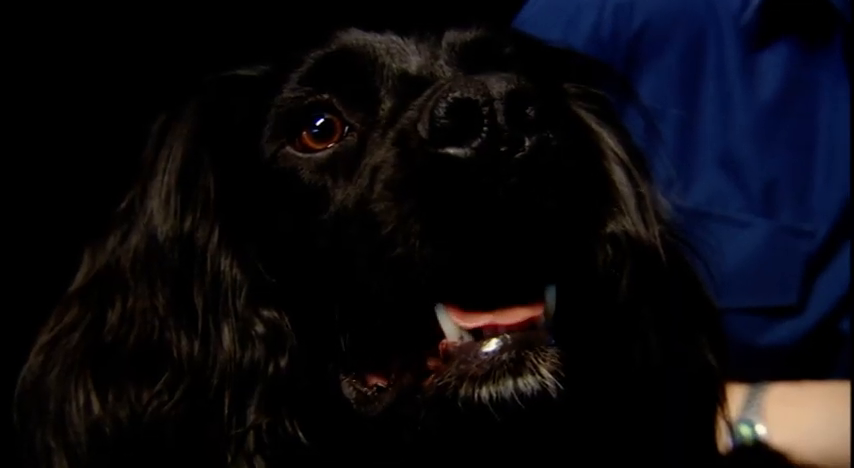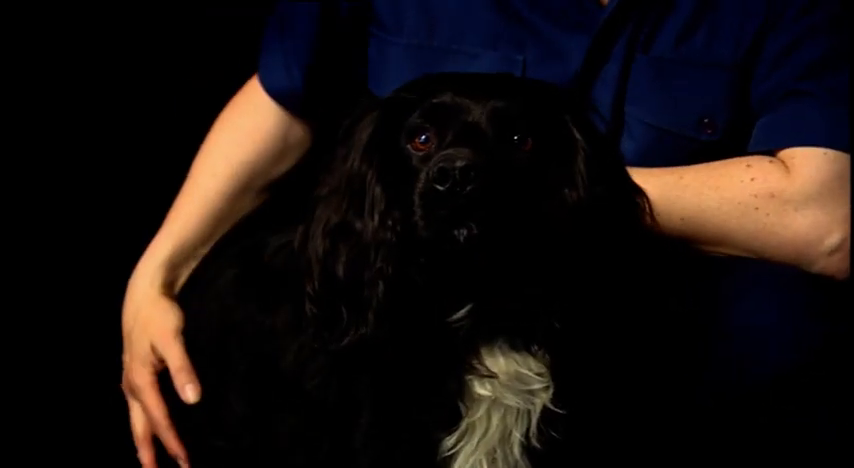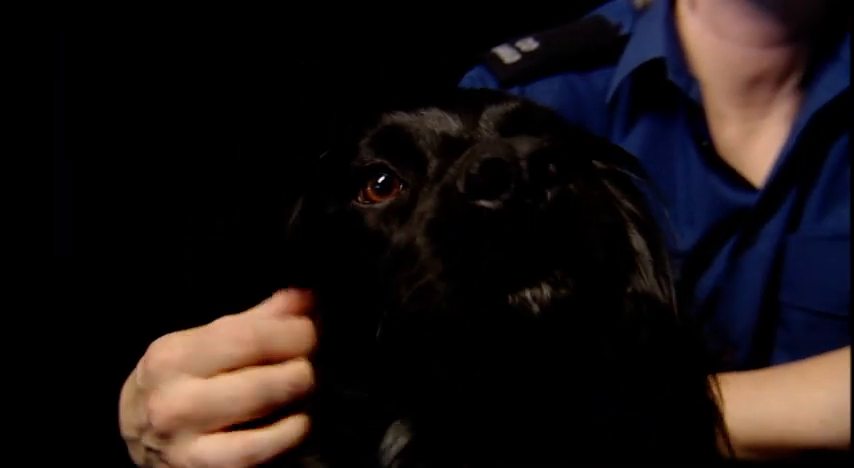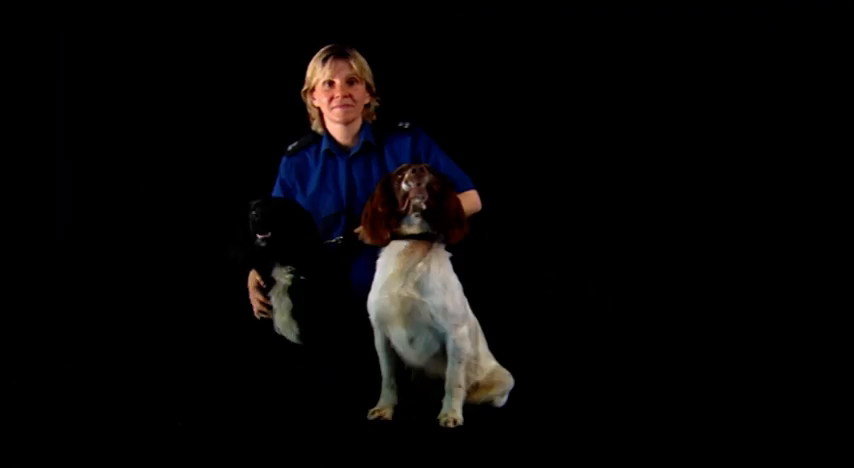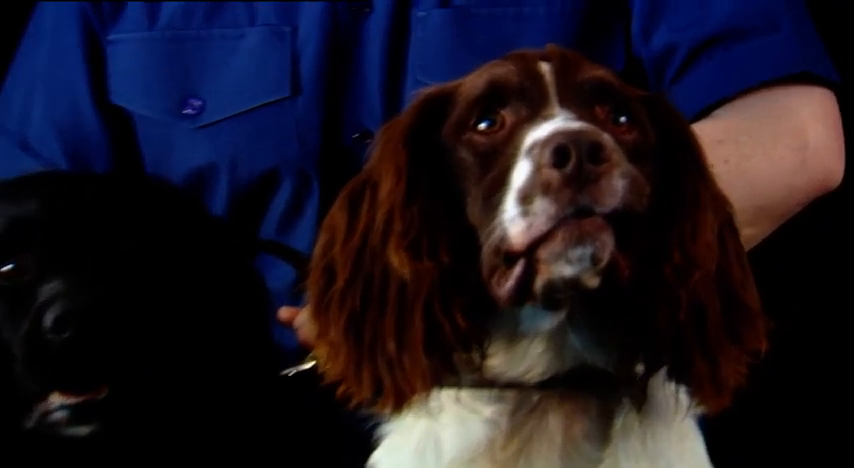Diesel is a drugs dog. His handler, PC Adele Gibson. They've been partners for 4 years. Diesel is a Cocker Spaniel who specialises in finding drugs, cash and guns proactively, which means he goes looking for them. PC Gibson also has a second dog, a Springer Spaniel called Vinny, a passive drugs dog. He stays still when he smells them.